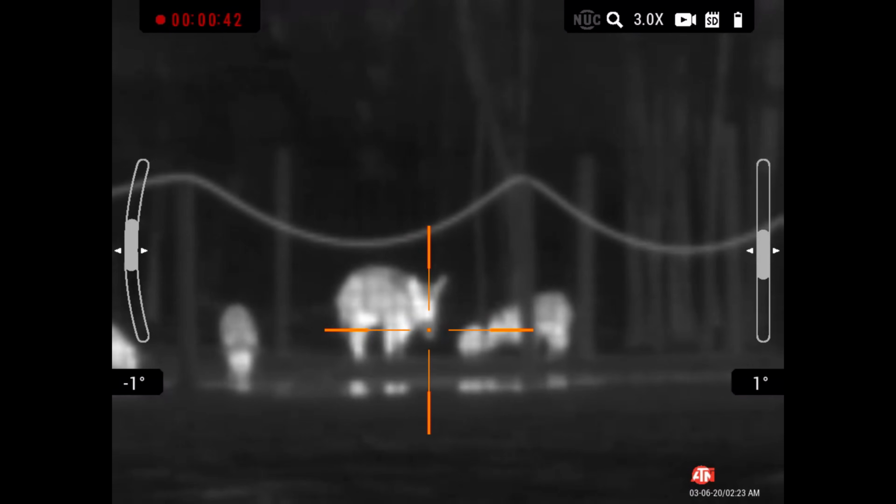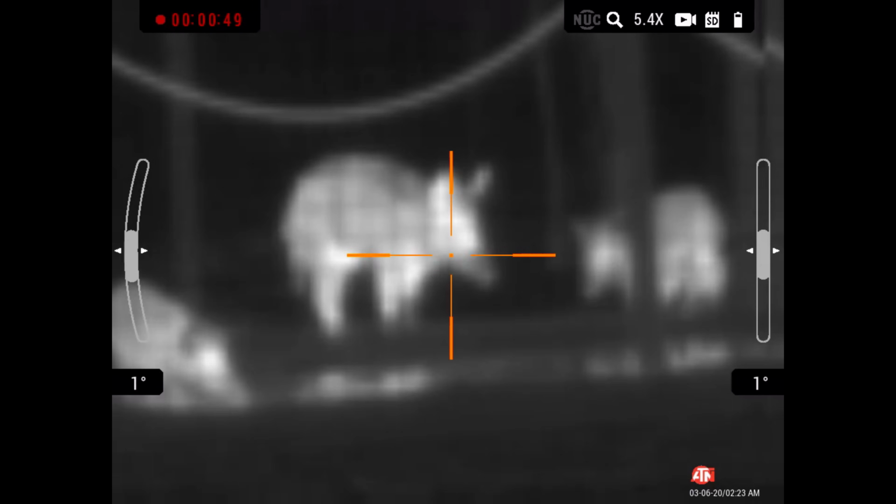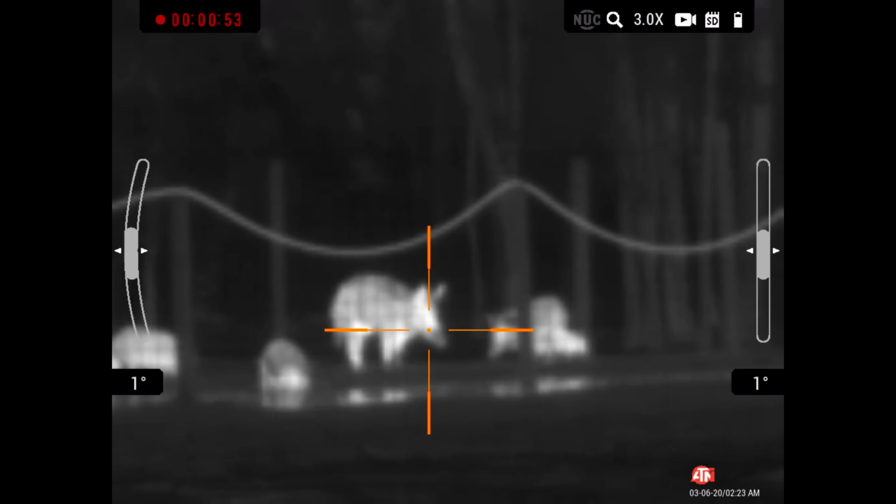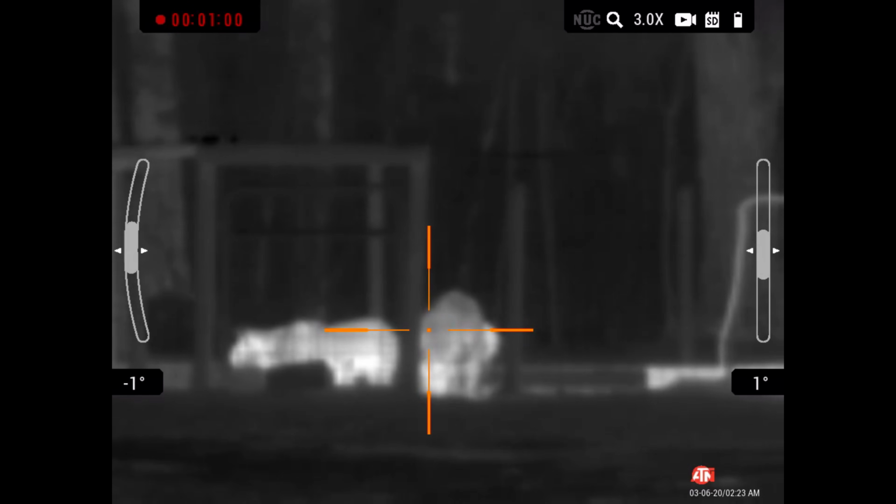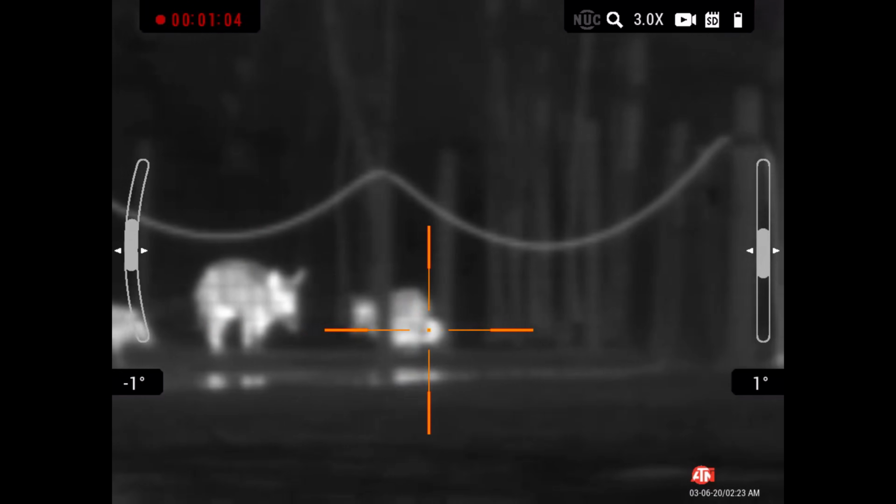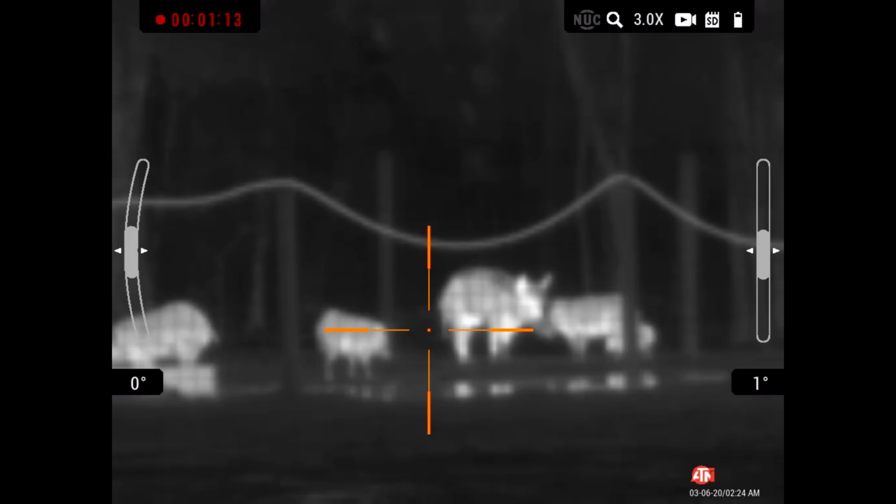All right, now of course we're looking at these same hogs again at 50 yards in the pitch black of the night. I don't even think there's a moon out, so I can't see these hogs at all with the naked eye. And this is through the ATN ThorLTV thermal at night, and you can see them clearly, certainly clearly enough to take a shot and harvest the hogs. These are our breeder hogs, so we're not going to do that, but you get the idea. Next, I'll switch it out for the day-night vision scope, and you can get a look through that at night.